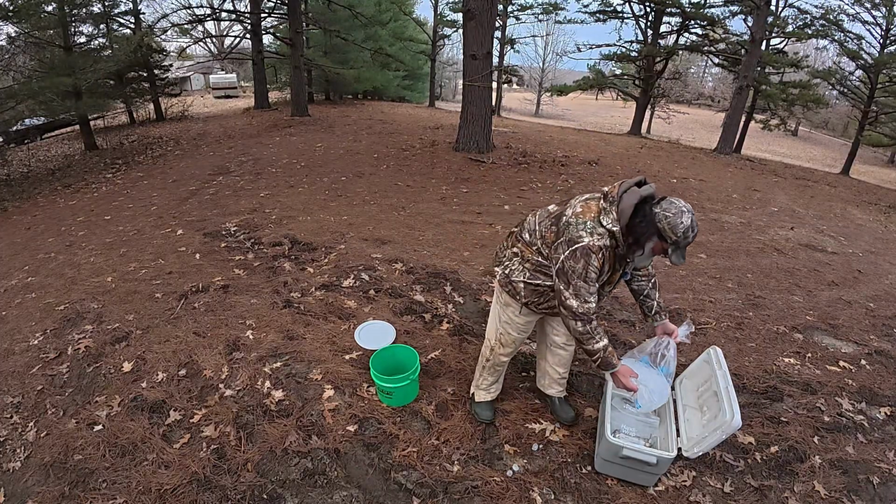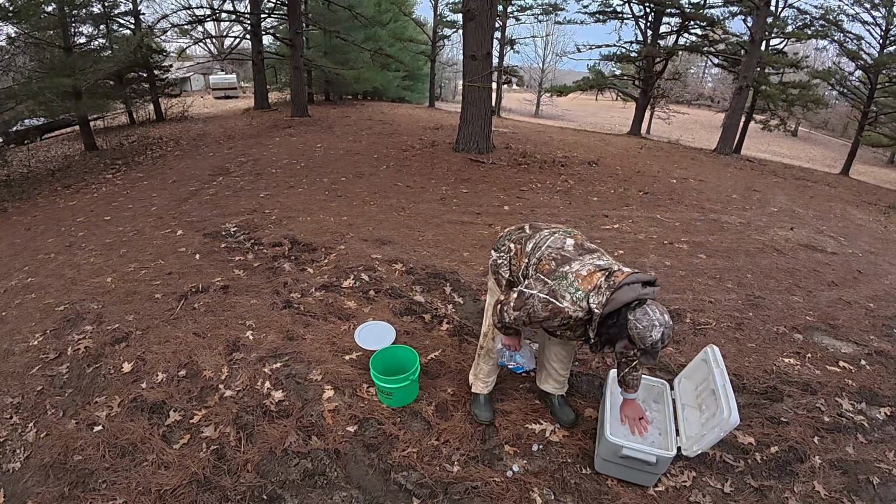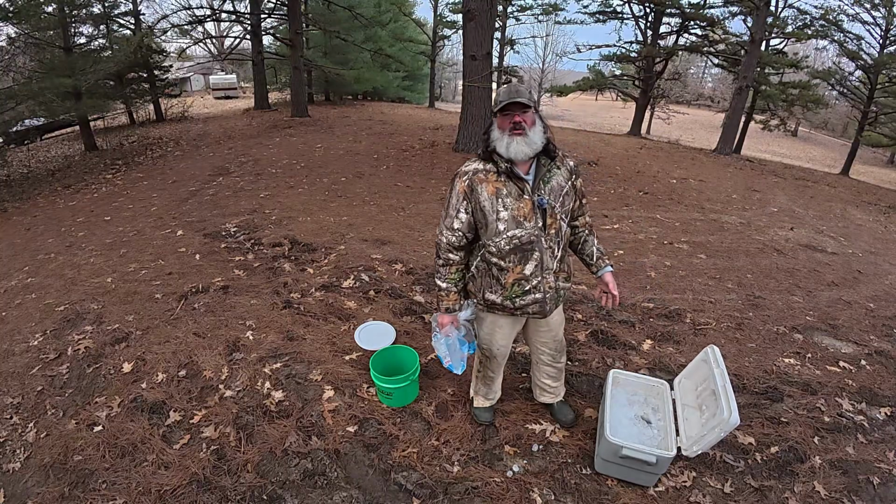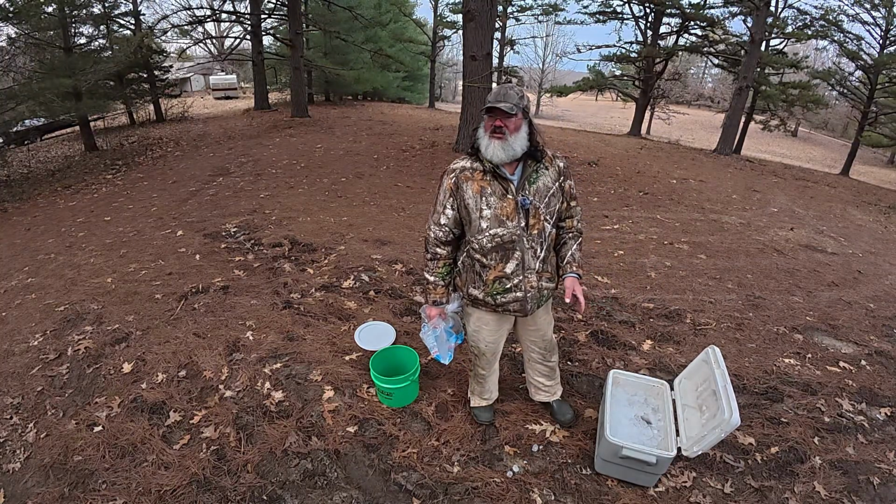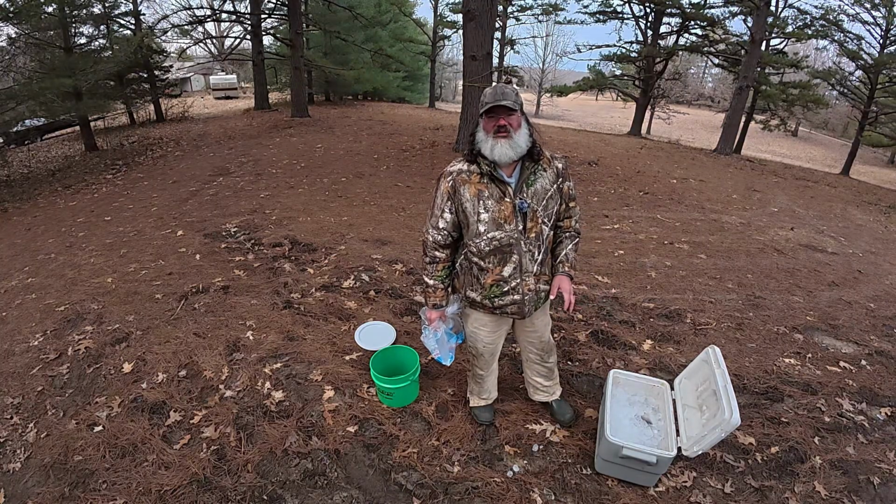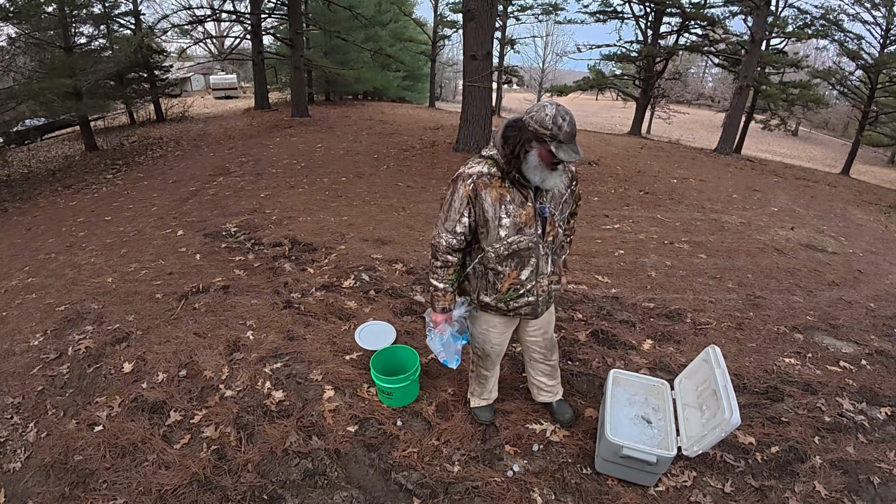And then I'll take the rest of that ice and top my cooler off. And cover them pretty good. They won't freeze and they won't get above temperature unless it's 95 degrees. And then I do a little bit different. I'll get a big cooler and pack it full of ice.